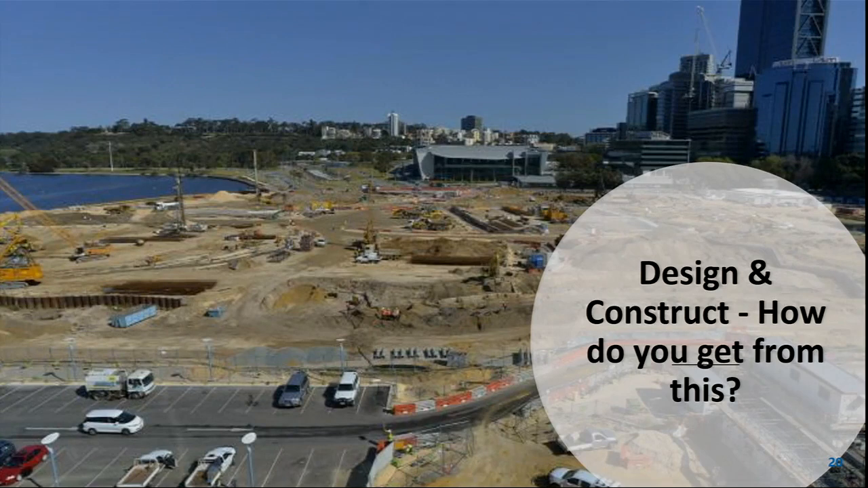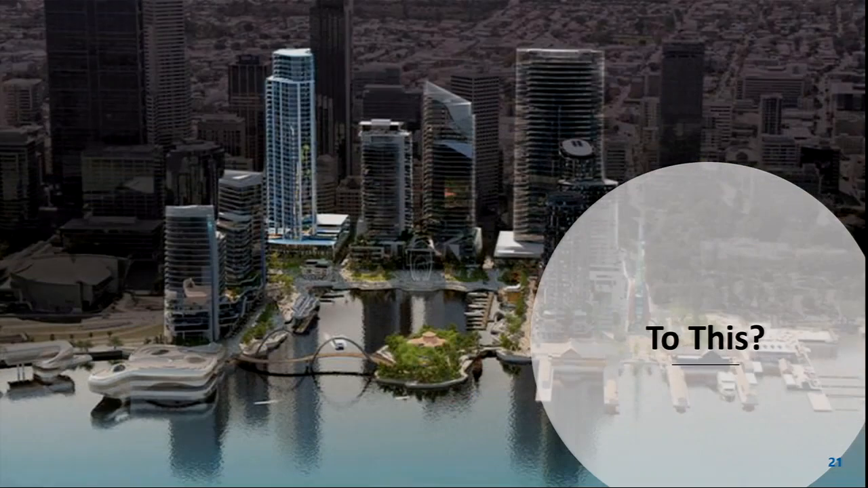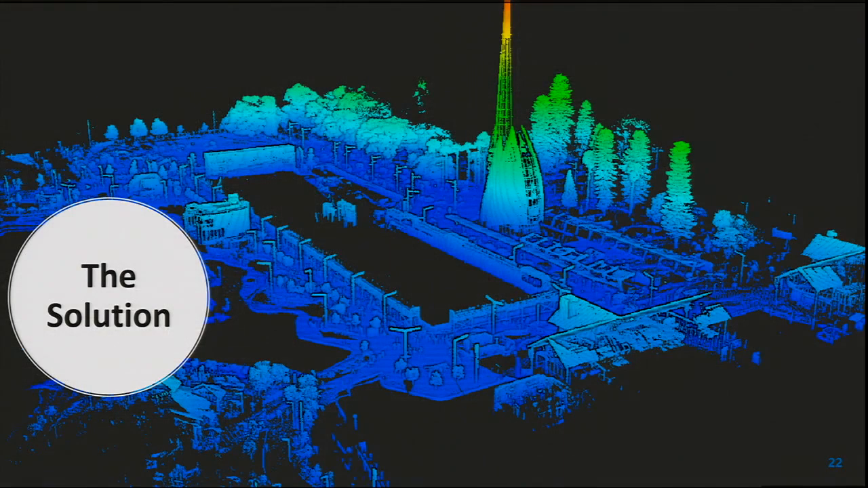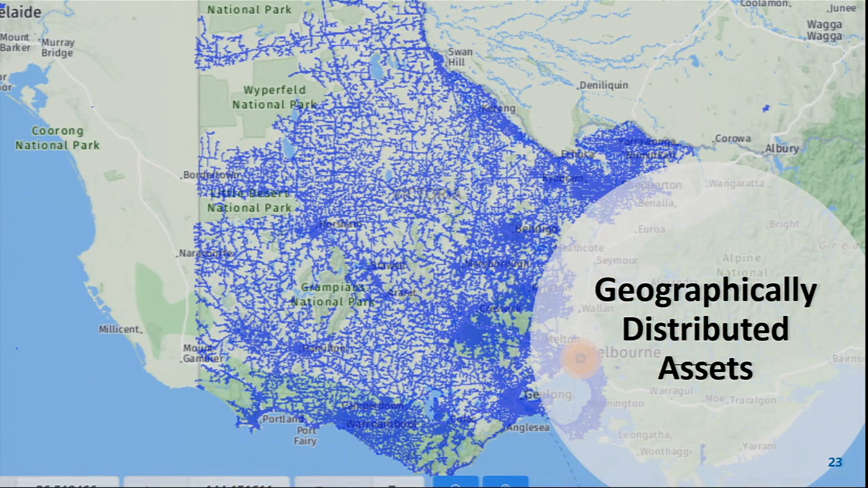Similar project in Perth, a wonderful little waterfront facility we have. They wanted to get from this pile of earth to this outcome, and again, one of our customers laser scanned the entire place and used that. That data was used by about 25 project contractors across the duration of the project, which took about 2 years. So that's design and construct.